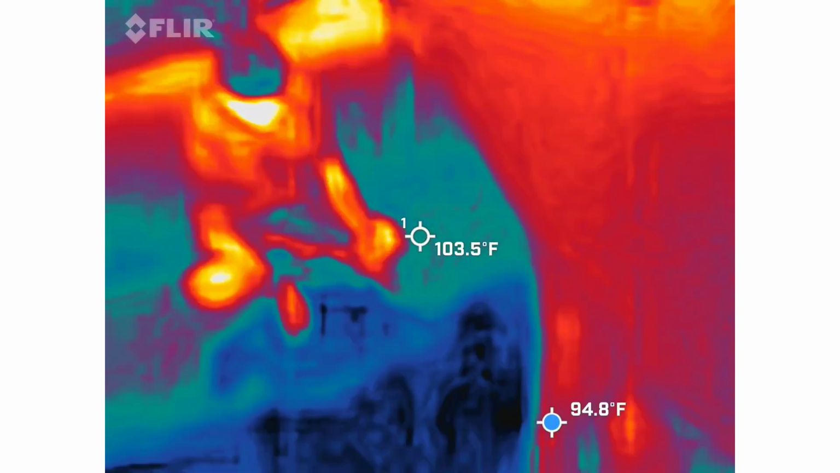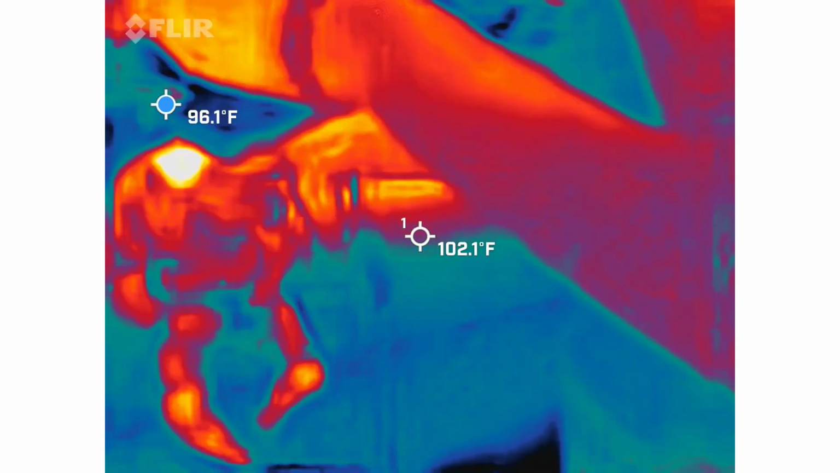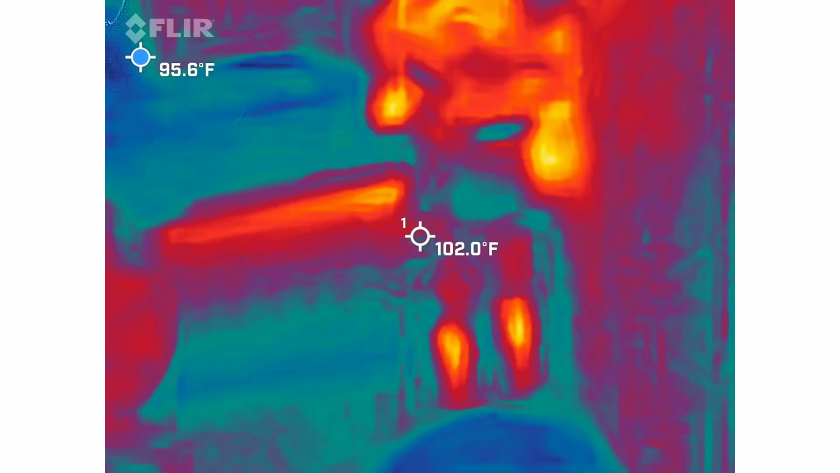Do you hear anything? Why? We don't have my earbuds in. Oh, not yet. She's going to listen to him first. It's going to be harder. Yeah. Down here.